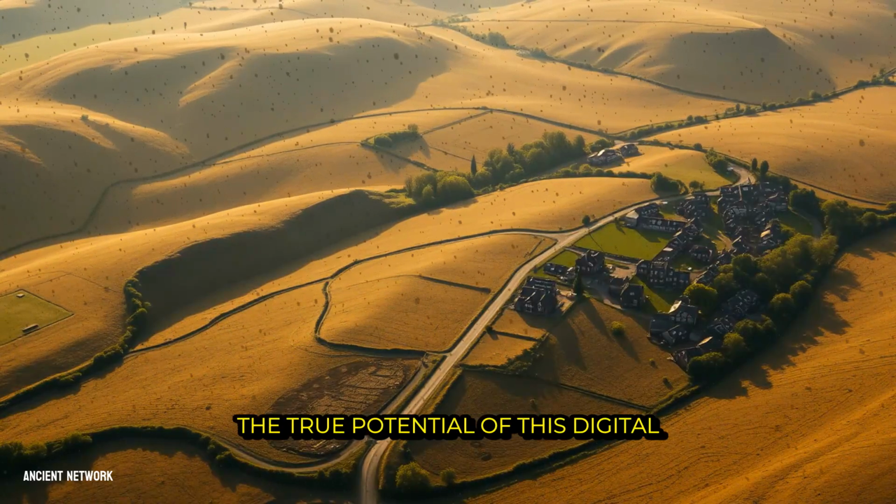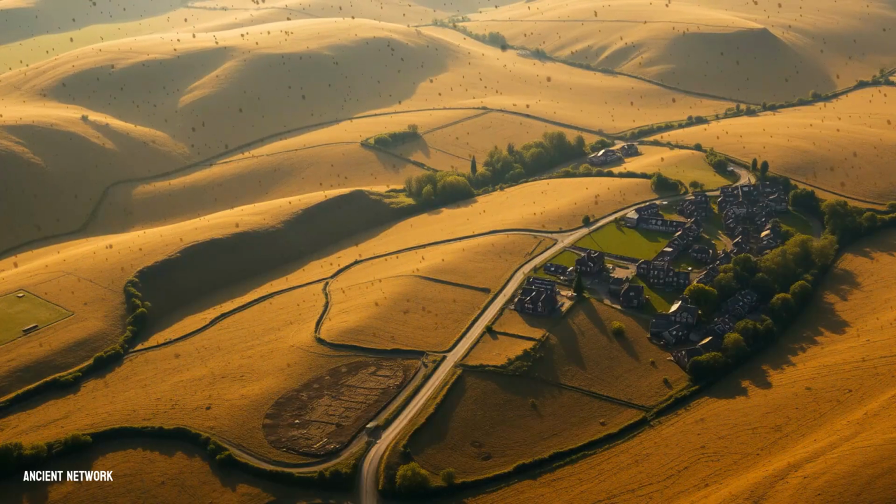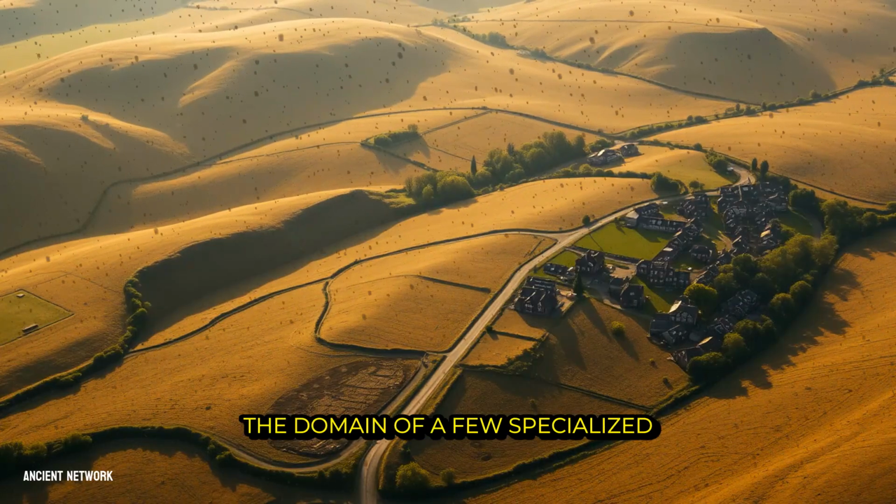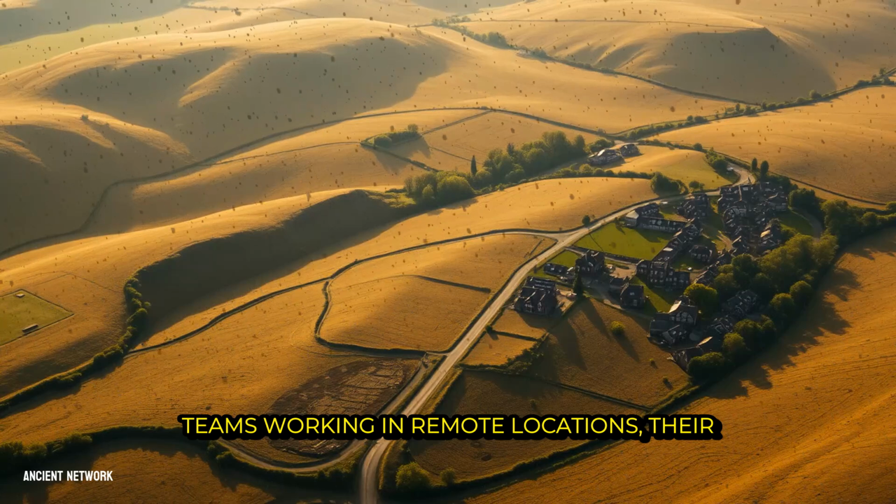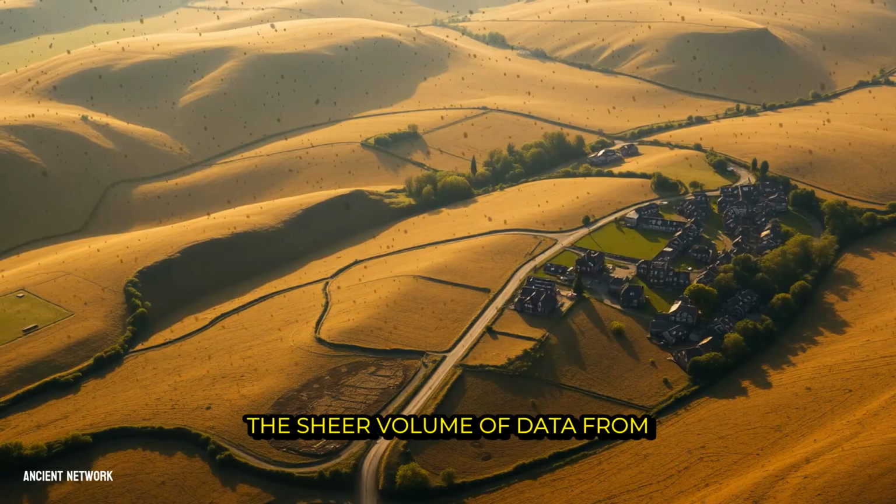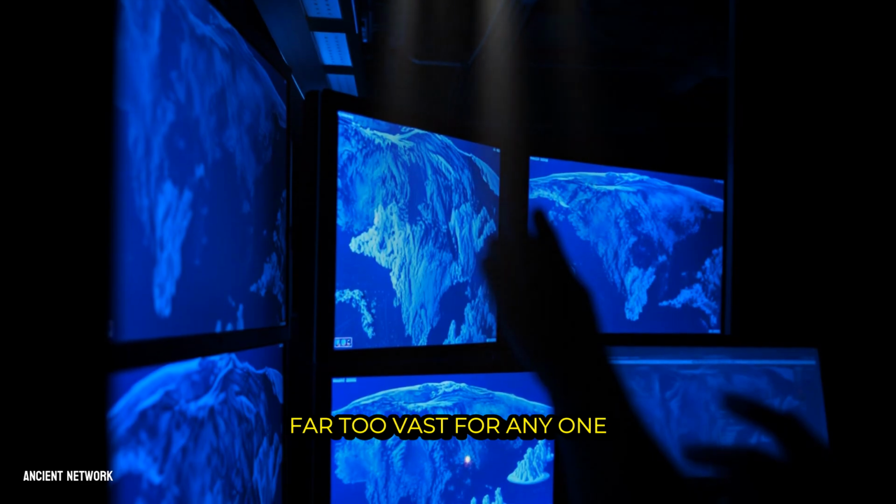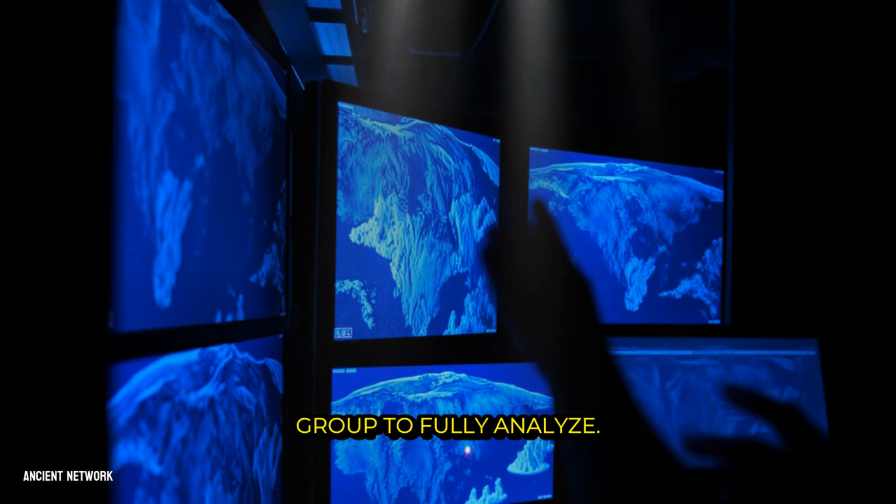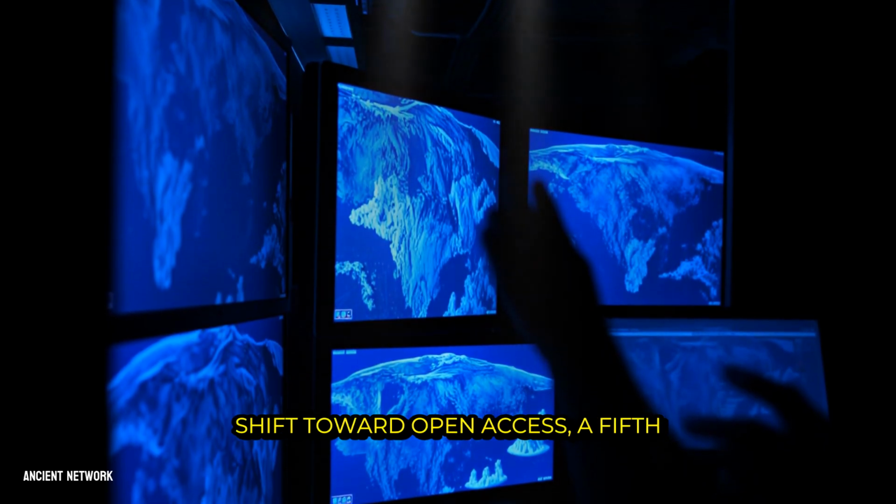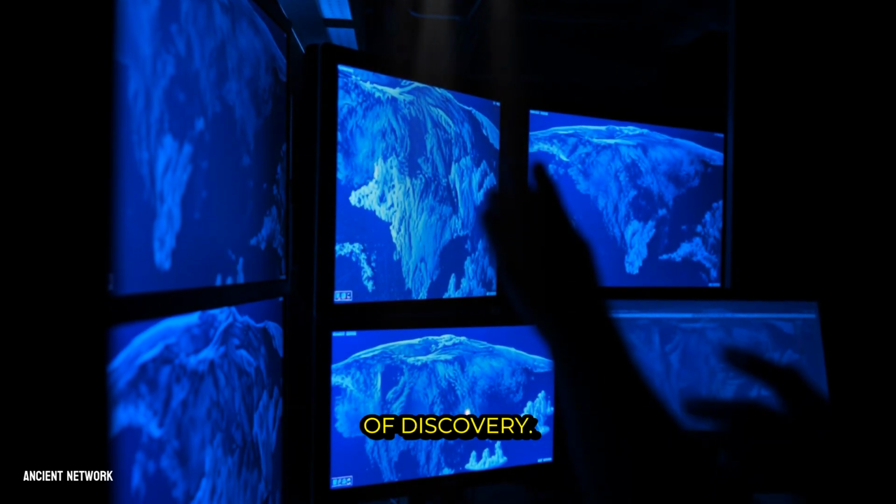The true potential of this digital revolution is unlocked only when its maps are shared. For decades, major discoveries were often the domain of a few specialized teams working in remote locations, their findings slowly trickling into academic journals. The sheer volume of data from a single LiDAR survey, however, is far too vast for any one group to fully analyze. This reality has sparked a powerful shift toward open access, a fifth principle transforming the field: the democratization of discovery.